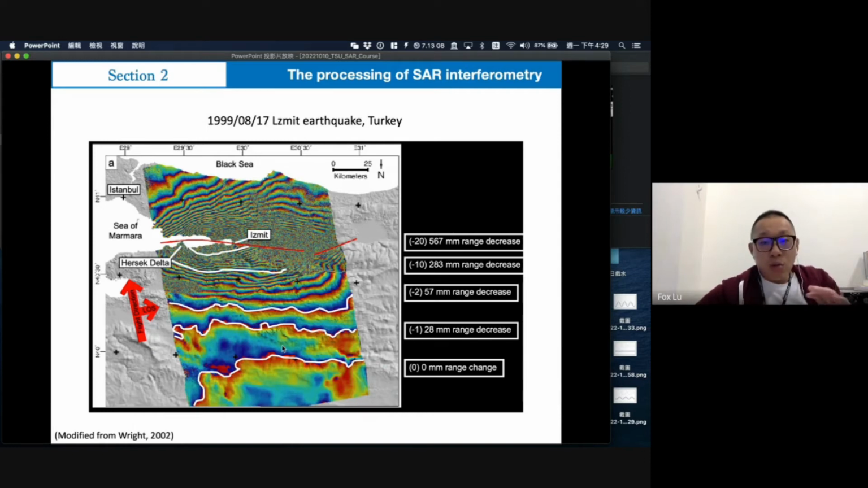So the scientists want to know actually how much displacement there is, so they will unwrap this fringe. It is like a wrap. Every 2.8 centimeters, we wrap it to become a fringe, and so on.